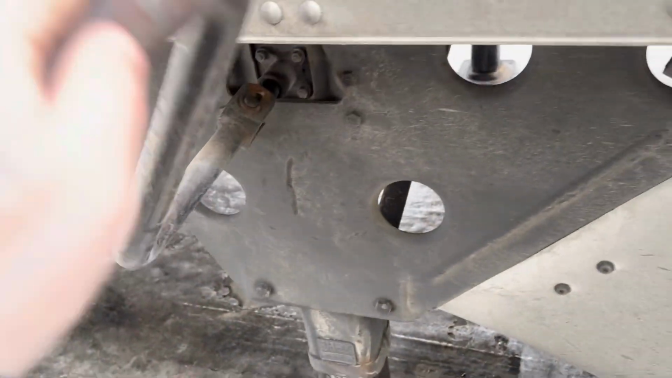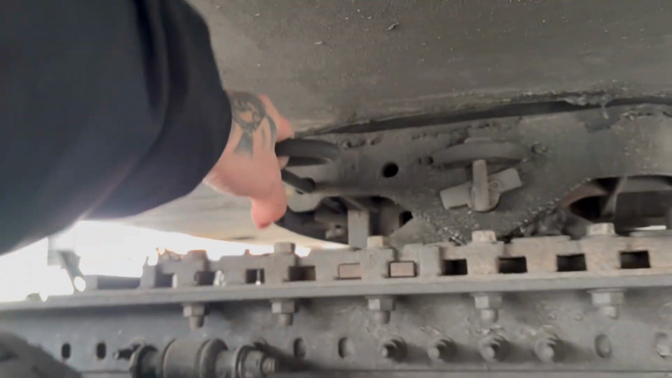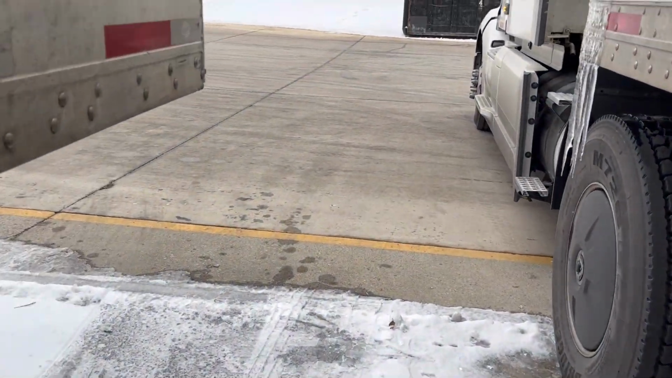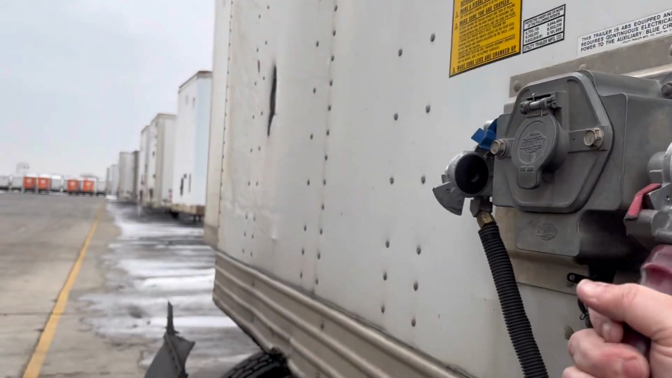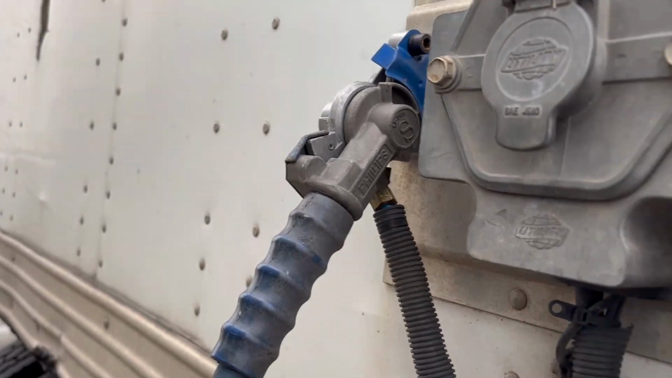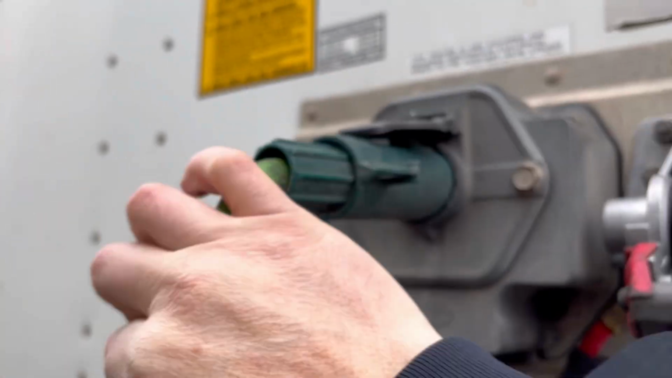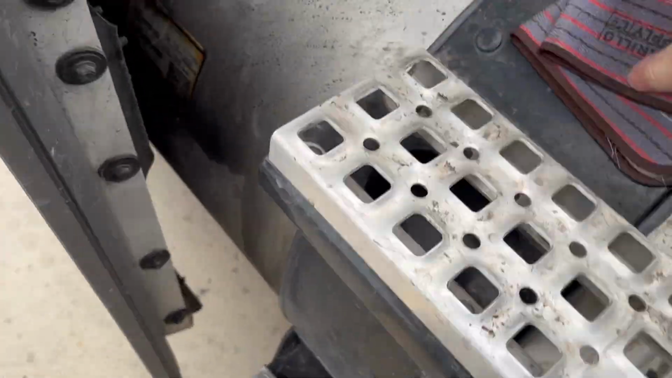All right, do we hear the hissing? Yes, I do. I'm going to hang that up. Come over here and disconnect. Beautiful. All right, well, let's hook up to this new one and get this ball started, yeah? So we're going to come over here. Oh, yeah. There she is. She's in there, I believe.